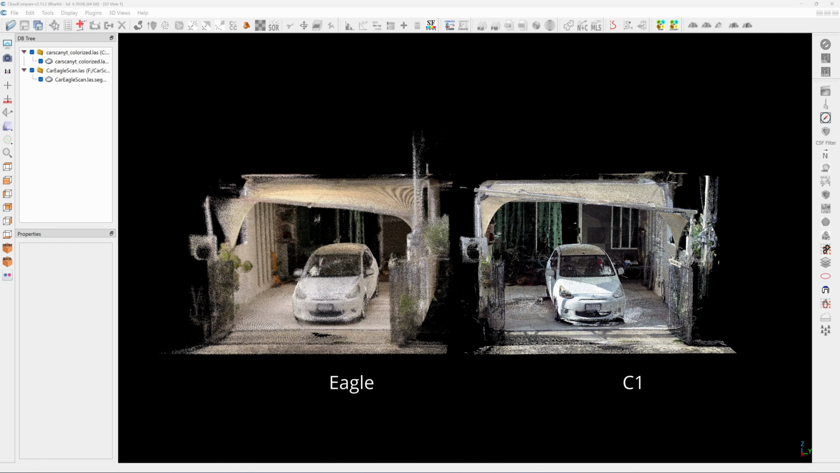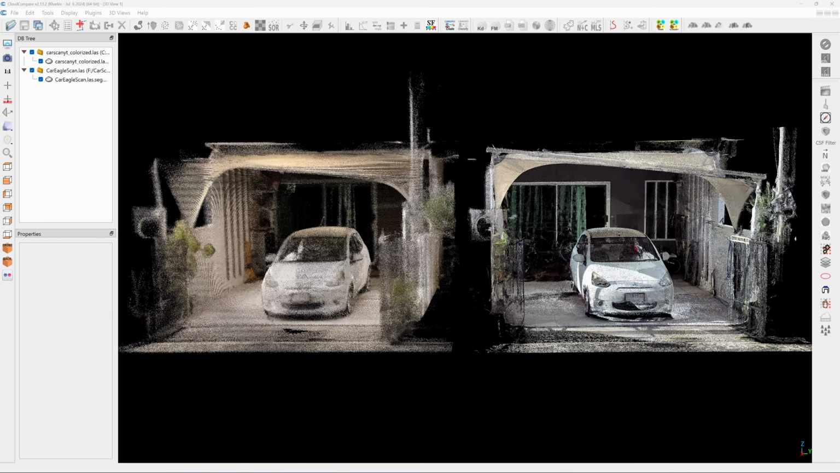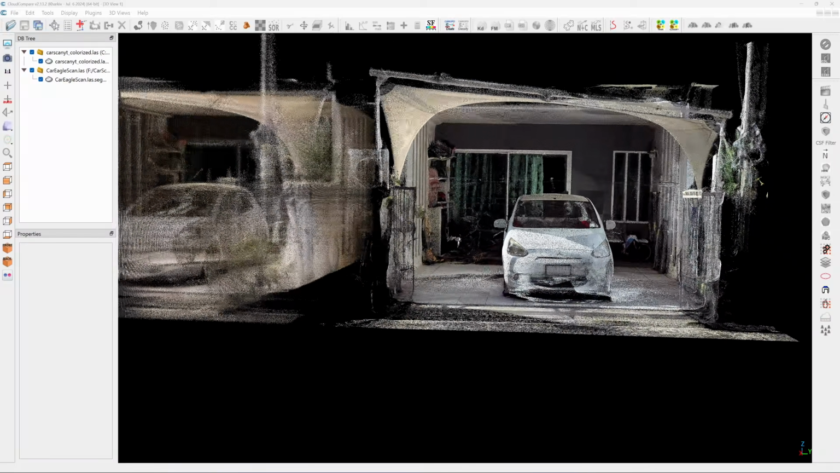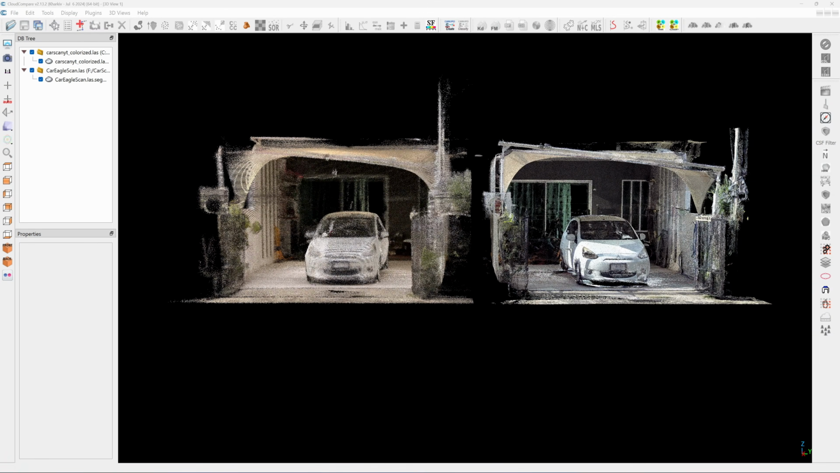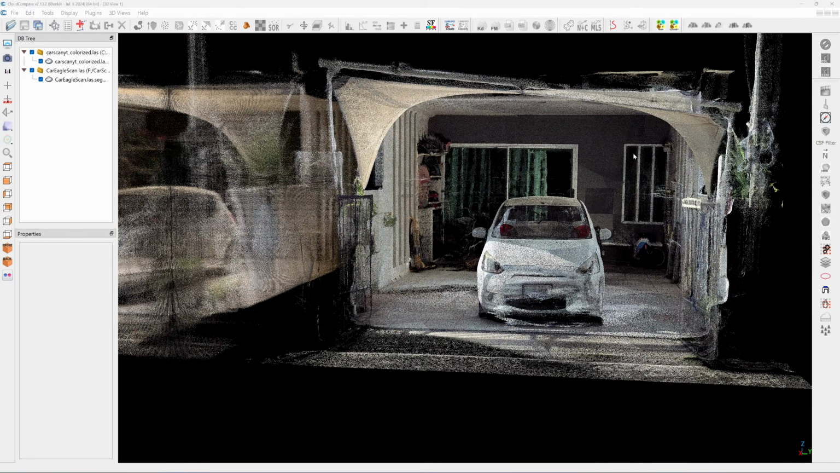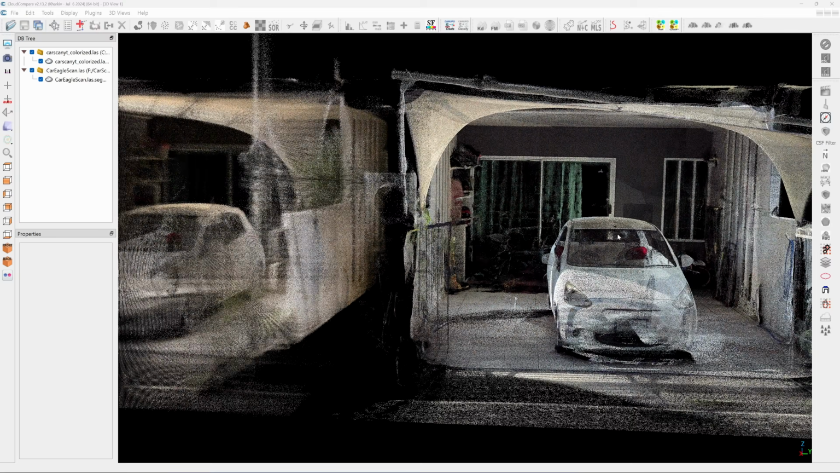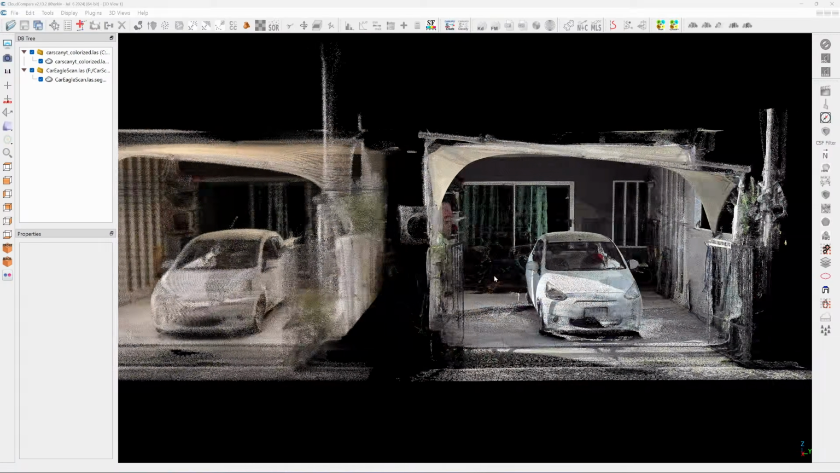Okay, next, the final comparison, the scanning for the car in the parking. On the right is chassis one, and on the left is the Eagle. The chassis one gives a much higher detail in the color scan, while the Eagle gives a much lower detail. I mean, if you want to scan the wall, the position of the window frames, the door frames, chassis one will give you higher detail that you can trace using your CAD software.